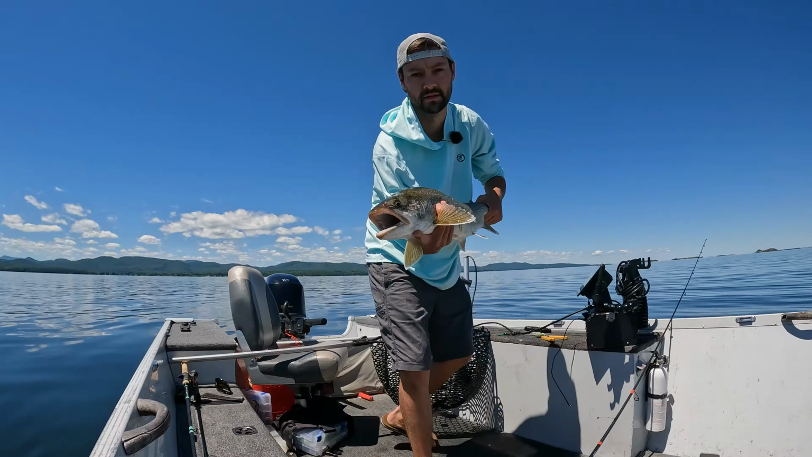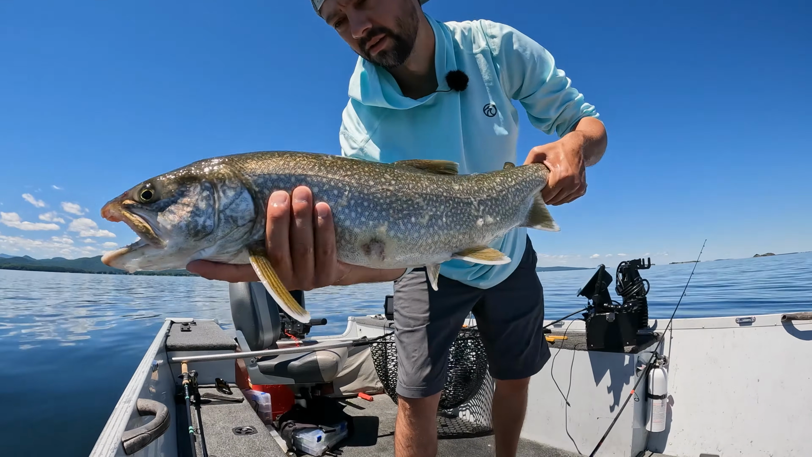Not a giant, but a big fish. Just another beauty. Going back in.